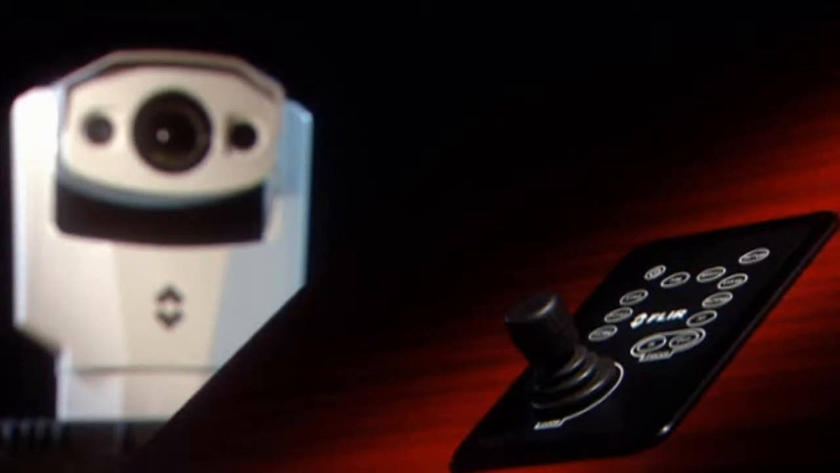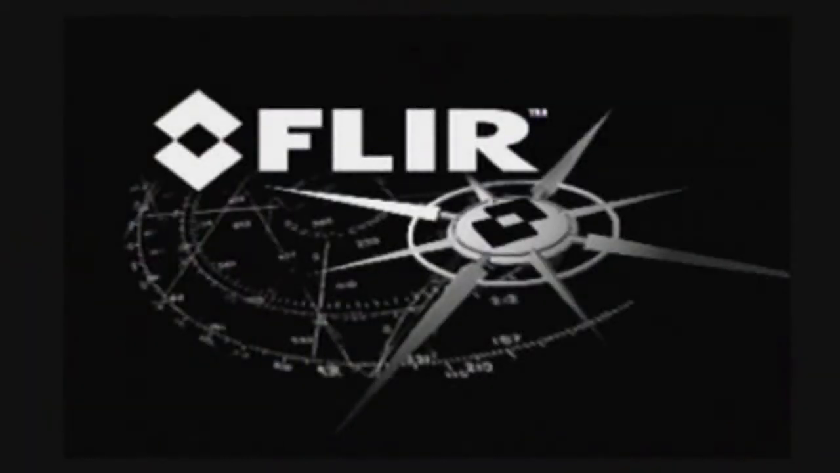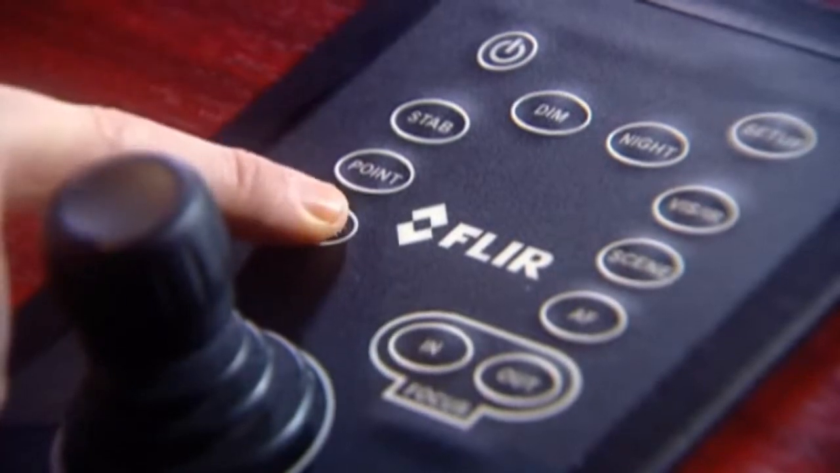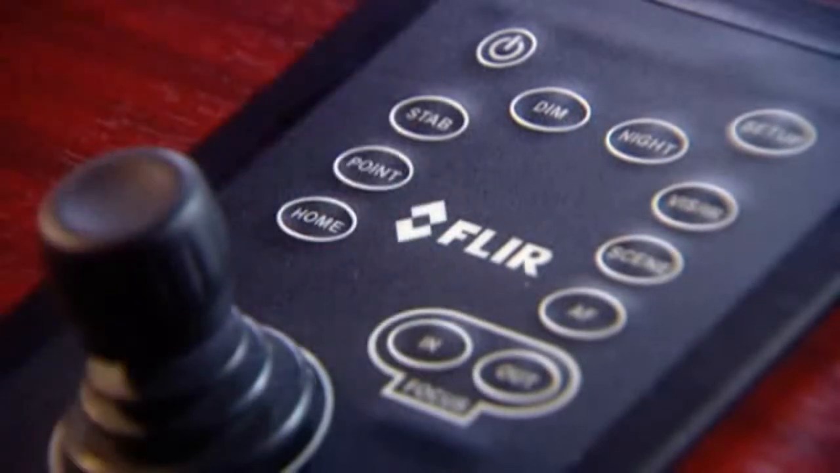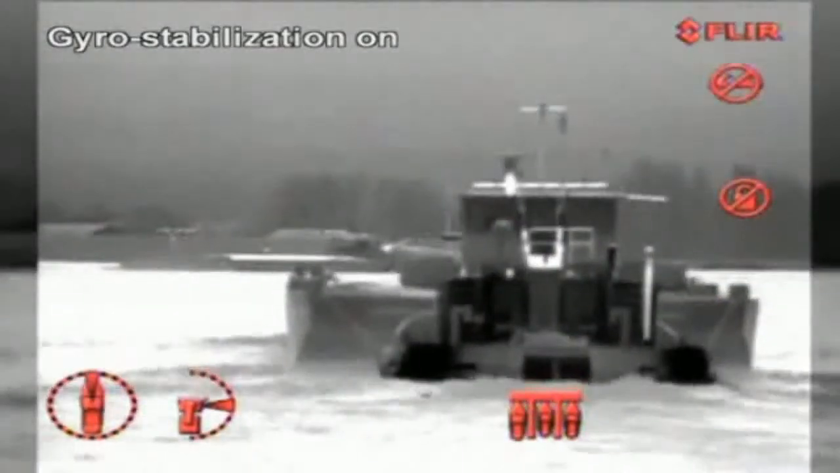All features of the Voyager 2 are easily controlled by a few buttons on the joystick control unit. This button switches the Voyager 2 on or off. The Home button moves the Voyager 2 to an operator predefined position. When held down for at least 4 seconds, it sets the current position as the new home position. The Point command turns off the Voyager 2's pan stabilization. The Stab button puts the 2-axis gyro stabilization off or on.